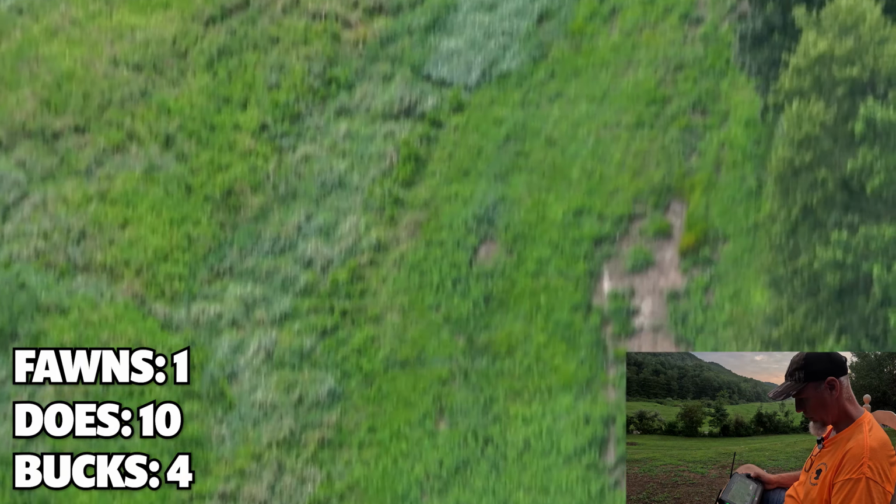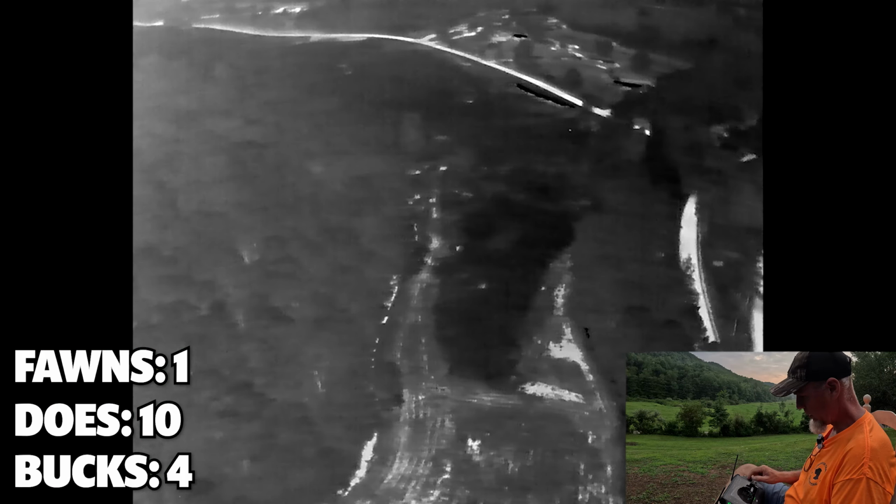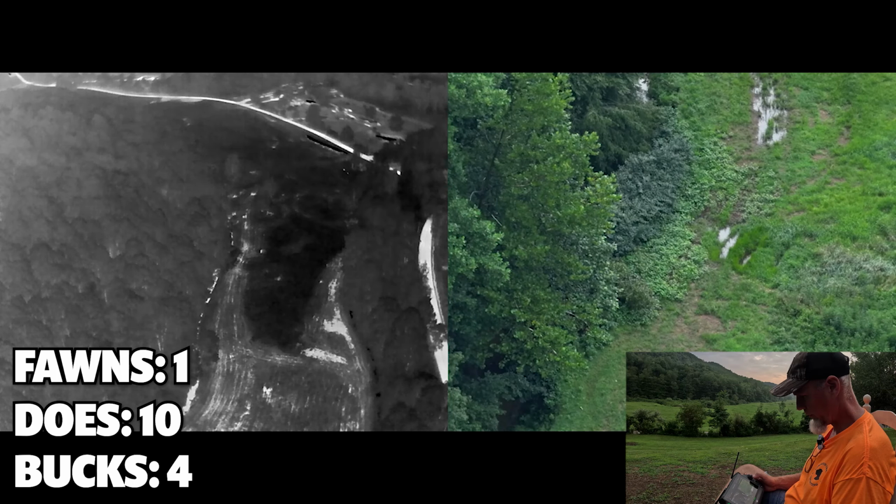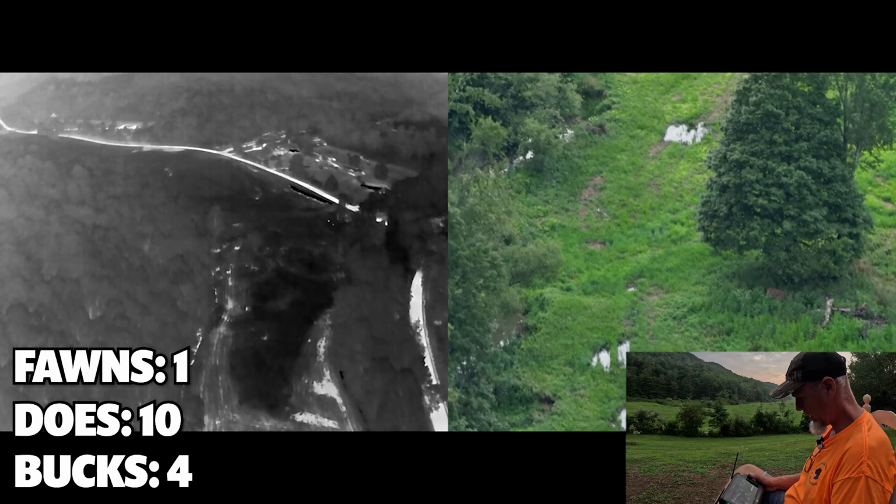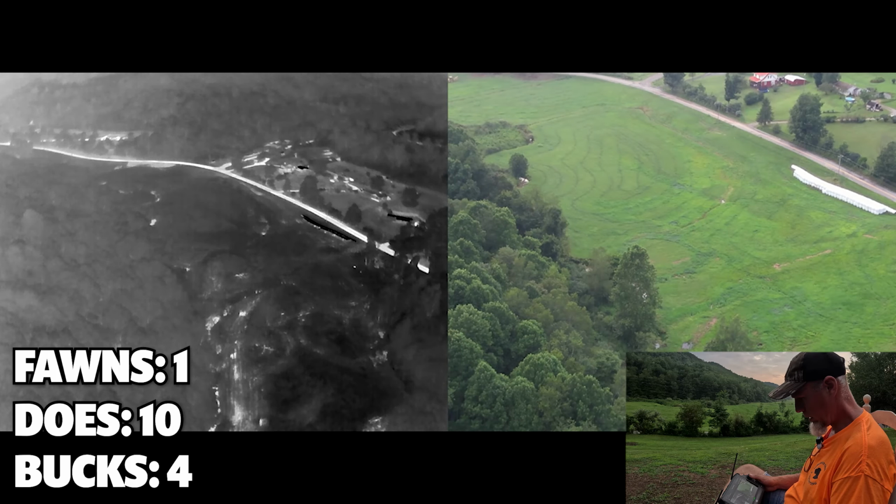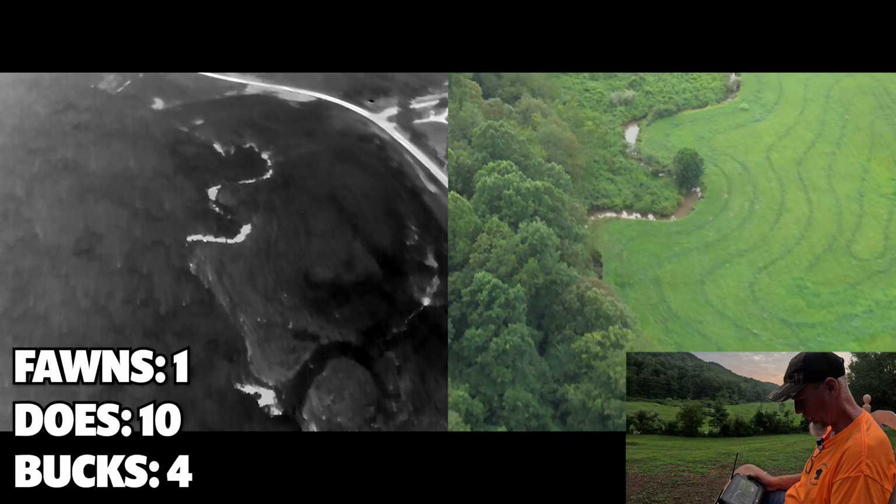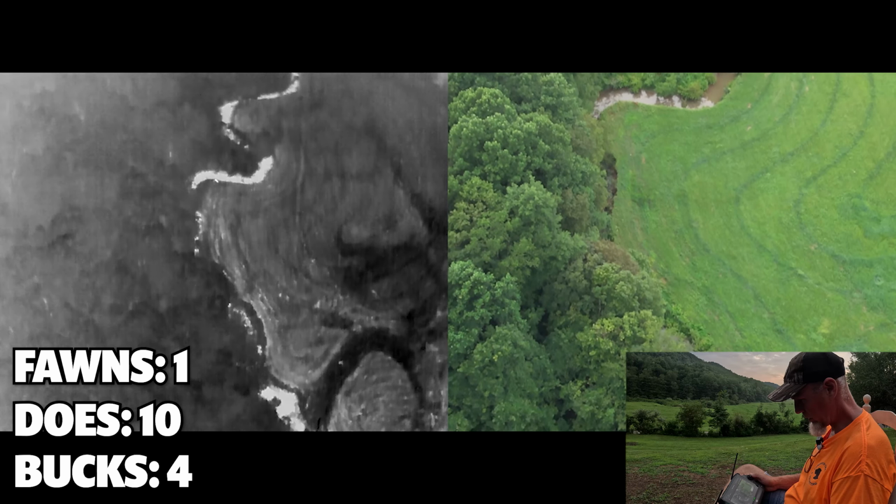Don't see anything. I'm going to go to a side-by-side on my screen. Let's just go up through here and see what we can find. Recenter gimbal pan. You'd think there'd be some deer right in here. Whoa, there was an IR hit, right on the edge of the creek right there.